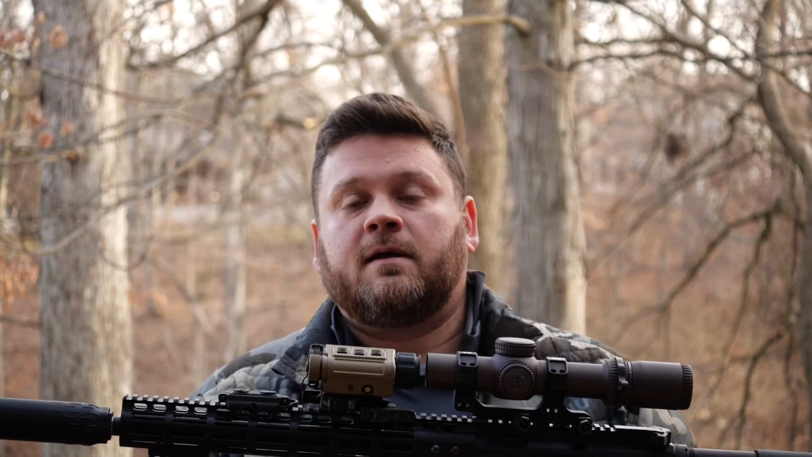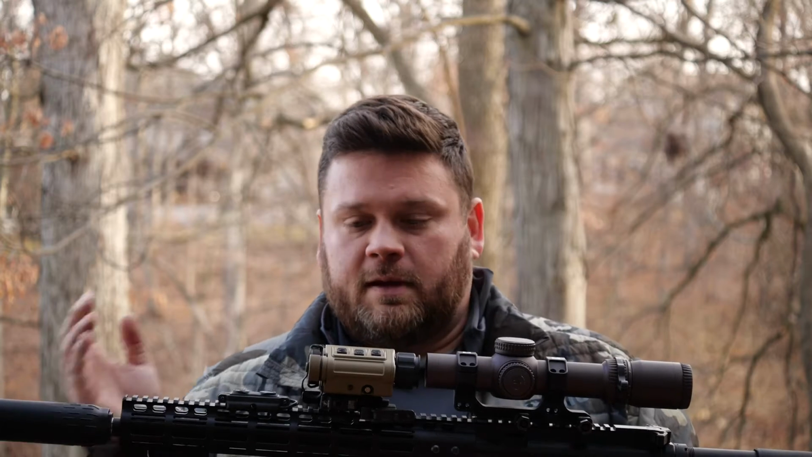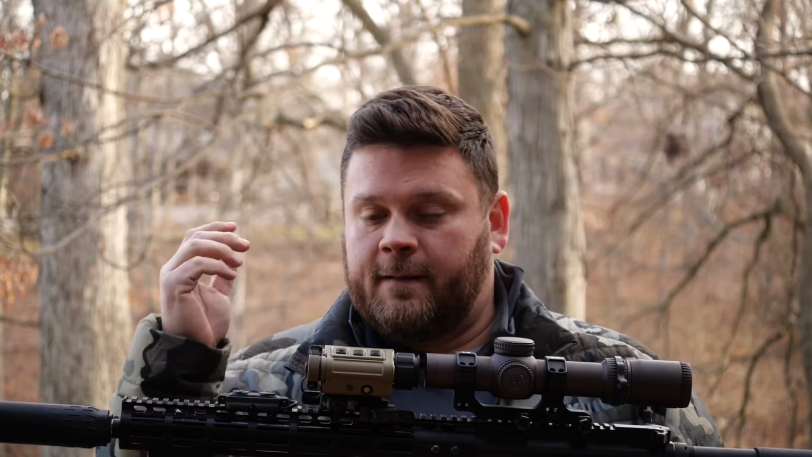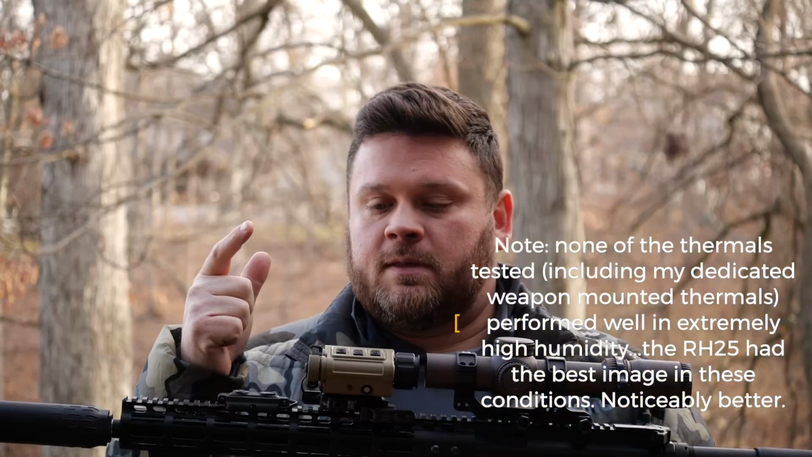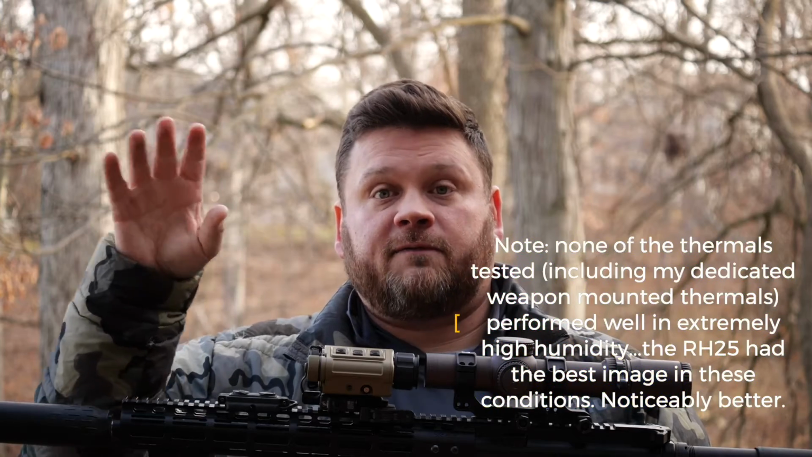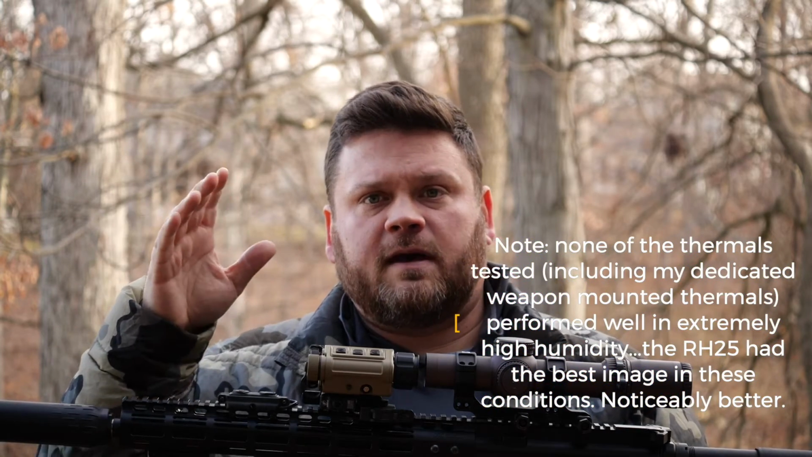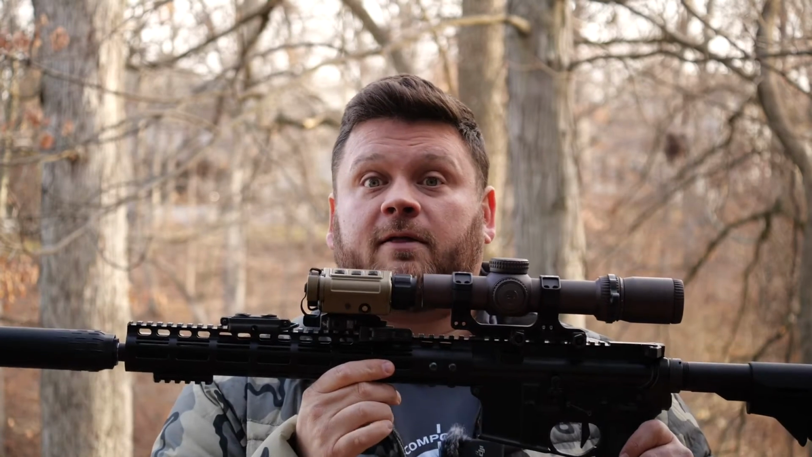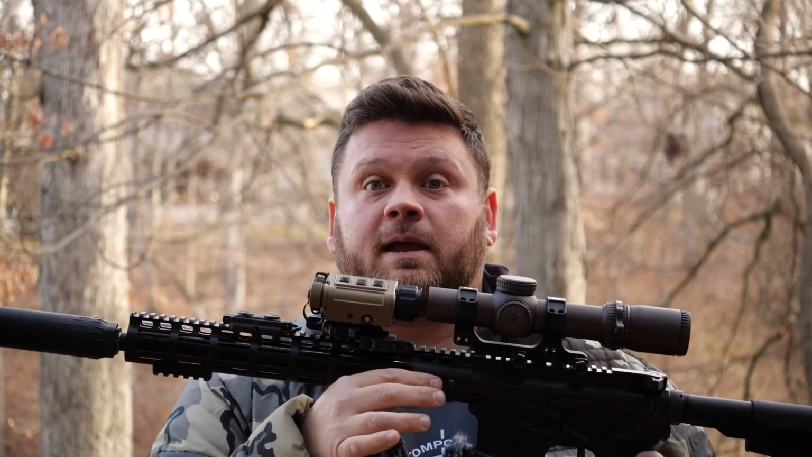I know what you're thinking, because you're thinking the same thing I was thinking when I was running the NOX 18. It's about the same price as the NOX 18. It's way lighter at 13.8 ounces, so it's under a pound with its mounting bracket. It's more compact. It's got a 25mm germanium lens, so I'm likely to see further with it and in better detail, I would think. And I can use it as a thermal monocular, a helmet-mounted unit, or clip it straight to my weapon. And then I've got another thermal or a backup thermal for my buddy.